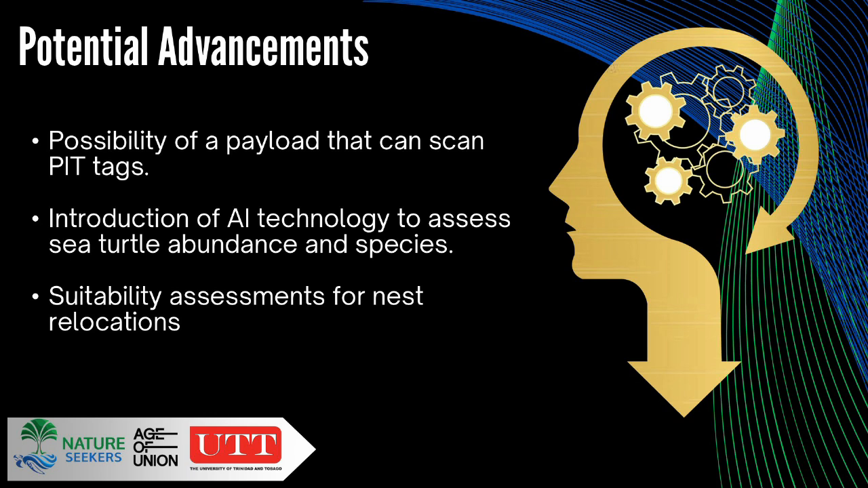So if there was a way to have this device on a payload, that would be great. But that comes with its fair share of issues, because this device gives off an electromagnetic signal, and the drone requires electromagnetics in order to navigate.